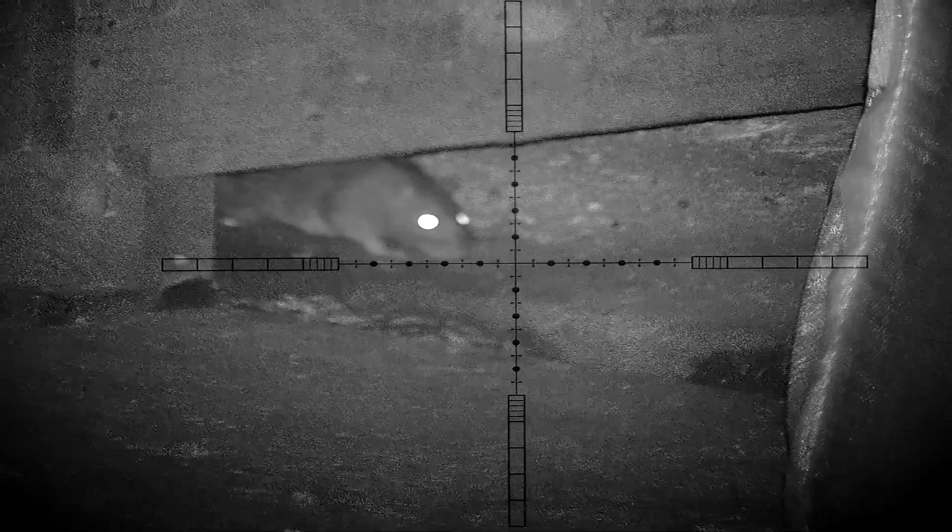And it bowled it over nicely, and it pretty much went from one extreme to the other, as I could barely focus on this one, probably at about 7 or 8 yards, and same result.